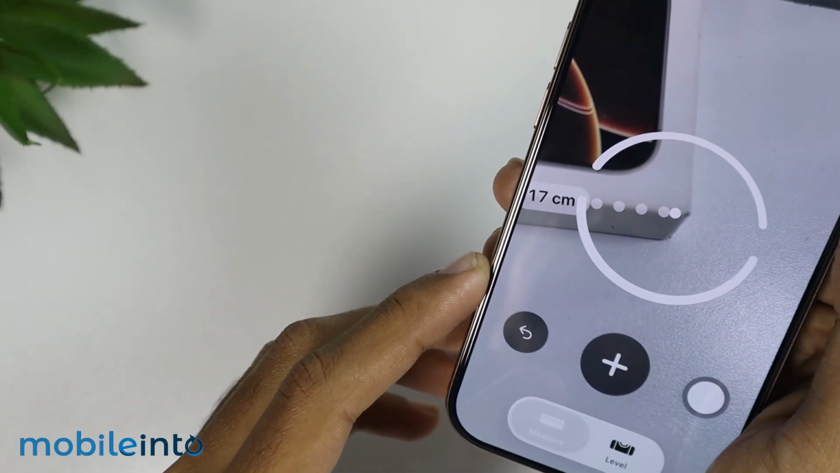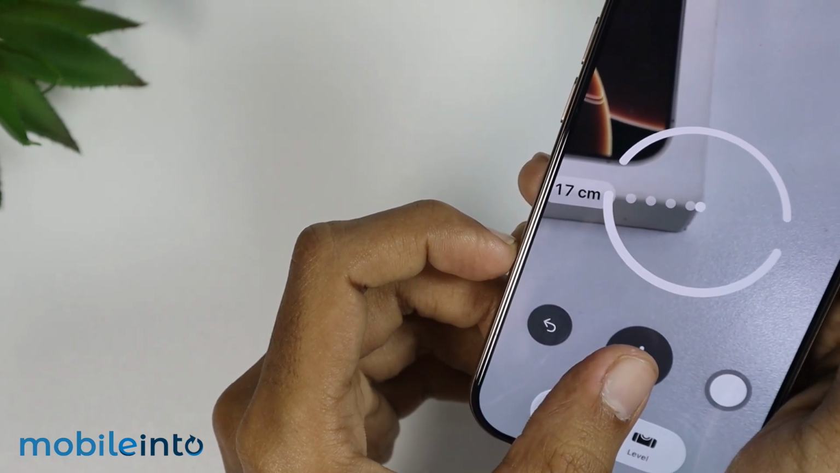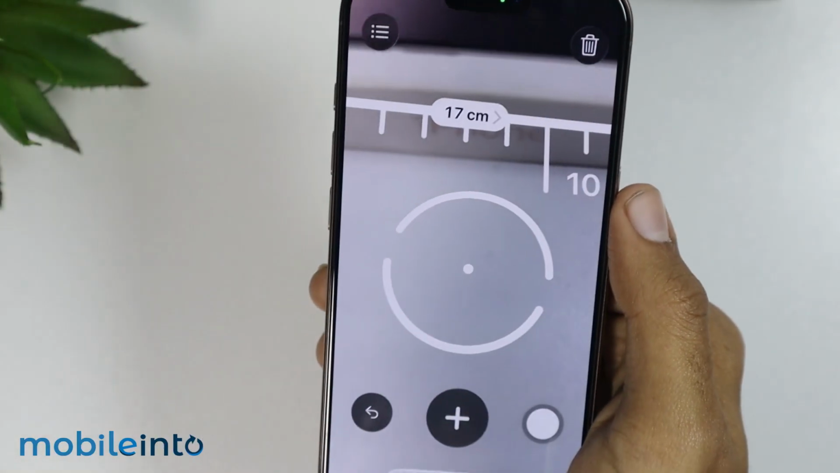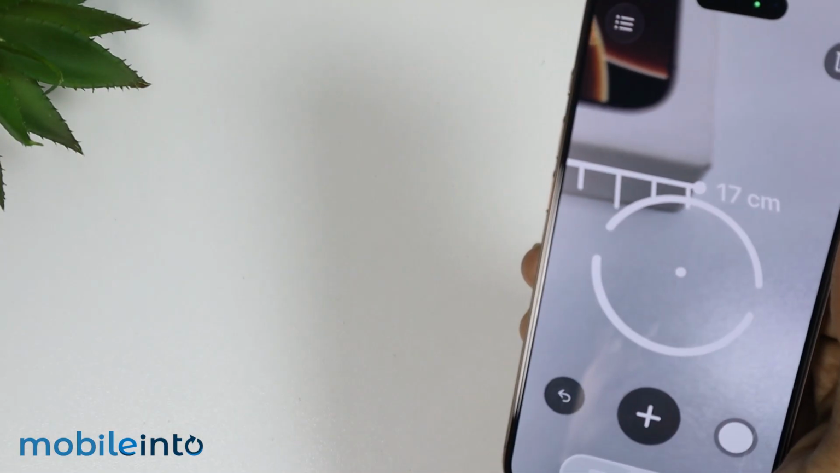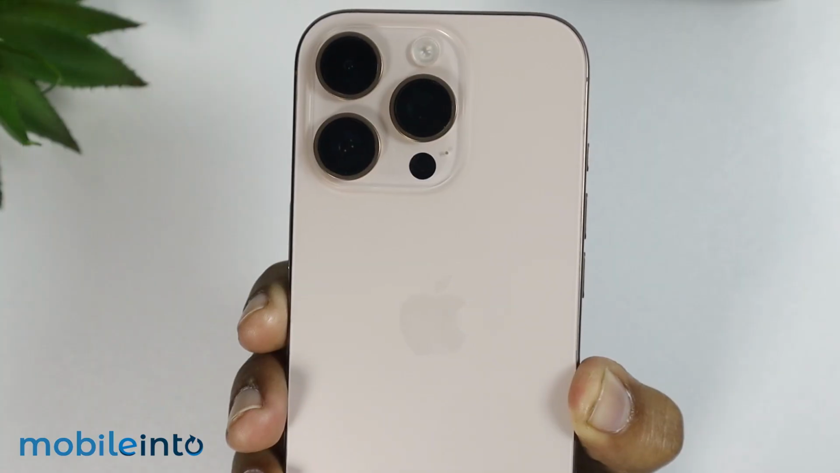As you can see, this is the end point. After you place the center point at the end of your object, now just press the plus icon to mark it. And once you do that, you will measure the object. And as you can see, the length of our iPhone's box is 17 centimeters. Just like that.